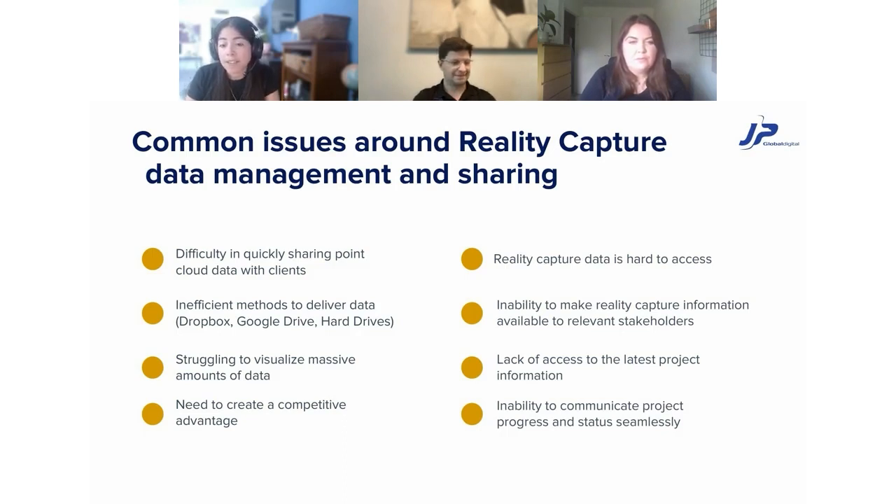Another issue that we face is the inability to make reality capture information available to all who need it. So this usually prevents teams from making informed decisions, or sometimes even simply taking a measurement.